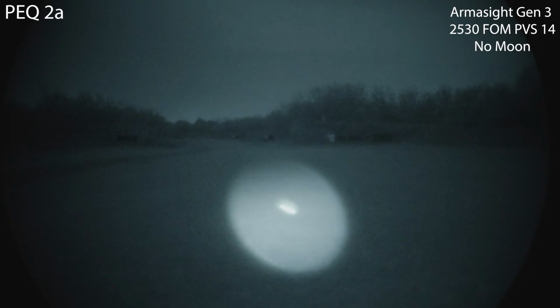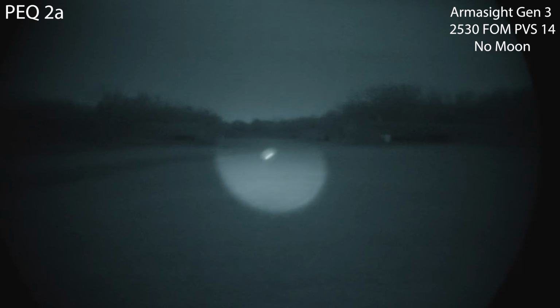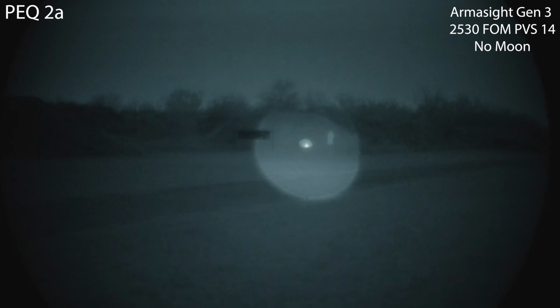Okay, this is going to be the PEQ 2 on dual low. At that 100-yard target currently, but we'll start at the 50. Pretty clean illuminator for the big brick that it is. I'm gonna go ahead and put the diffuser over the laser. Sorry, it's a pattern generator. I thought it was a diffuser, but still pretty cool.